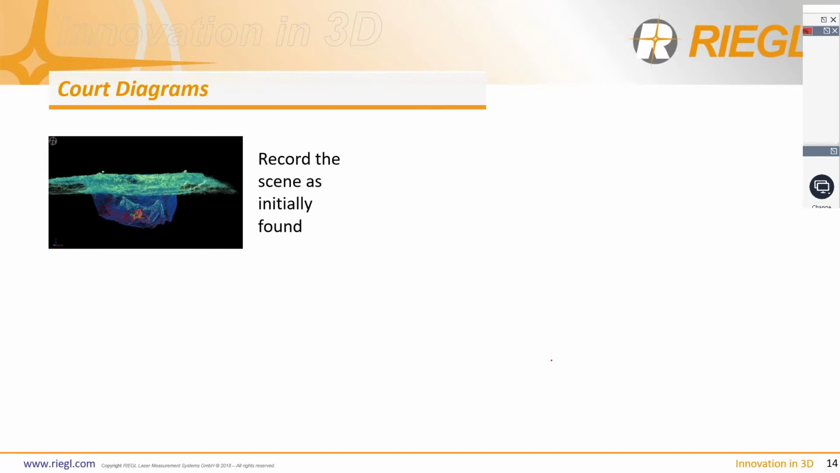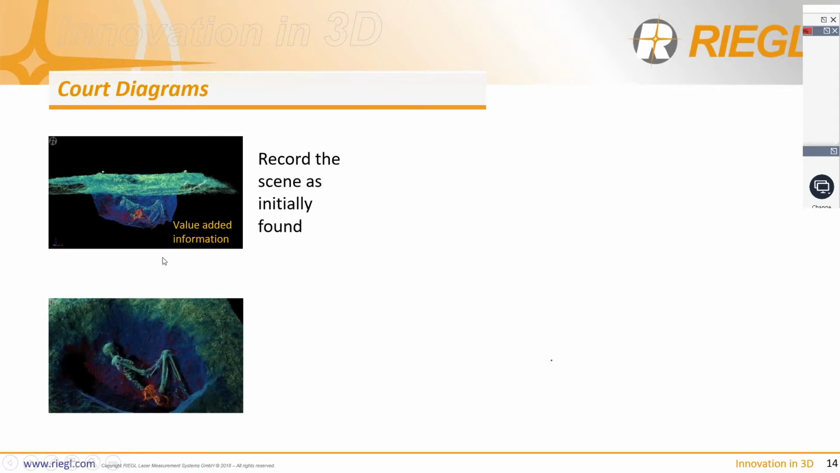A couple more examples. So we're looking at plans there. These are 2D screenshots. This is the scene recorded of a clandestine grave dig exercise. Having recorded the scene as it was initially found, we can actually see the depression in the ground. But we recorded or scanned the scene as the dig took place. And because of that, we now have a full data set, which gives us validated information for the end user or the end customer, if you like. The bottom slide just shows the final scan with the total excavation completed.